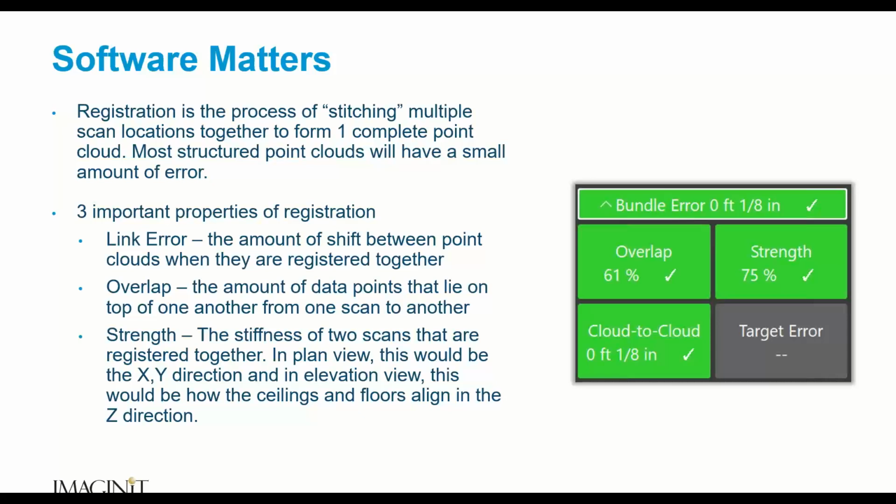So when I scan, I want to get some coverage from scan 1 to scan 2. I want to have those overlap each other so I can do registration, and we'll talk more about that type of registration a little bit. And so you can see in this graphic, I have 61% overlap from one scan to another. I'd like it to be a little more, but that's not too bad.